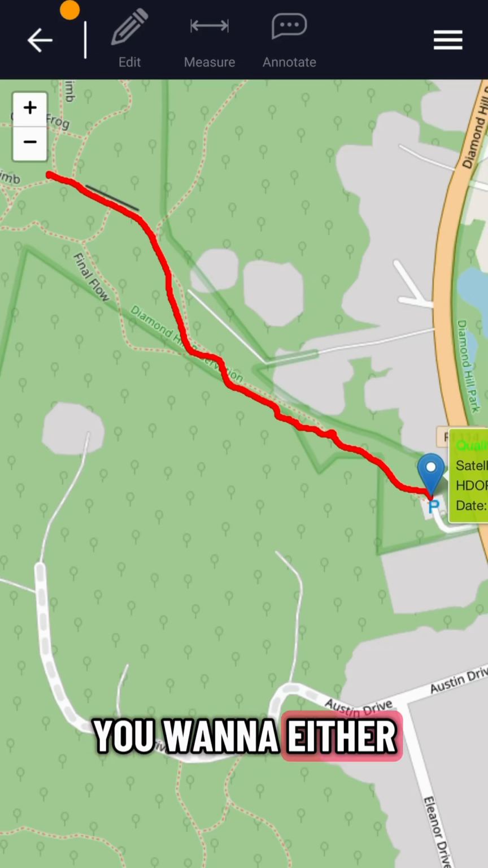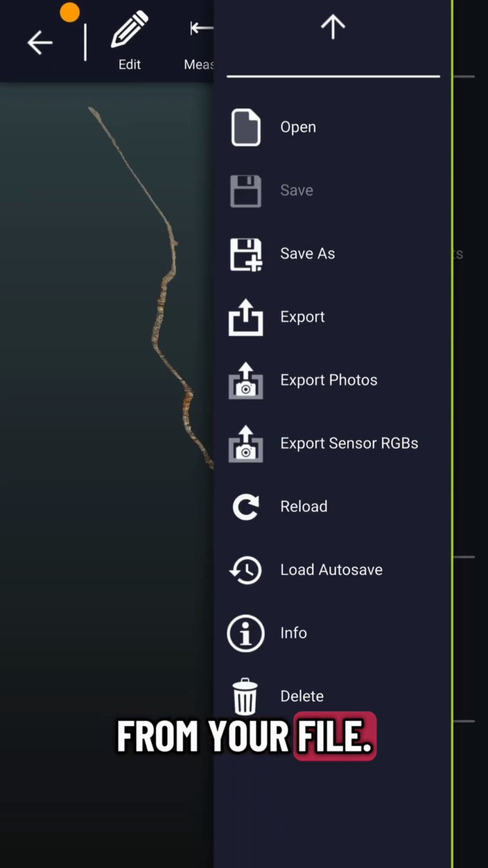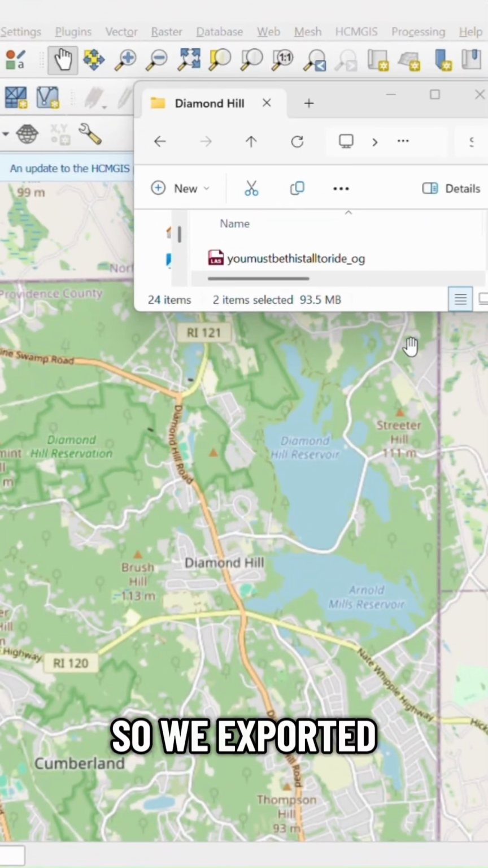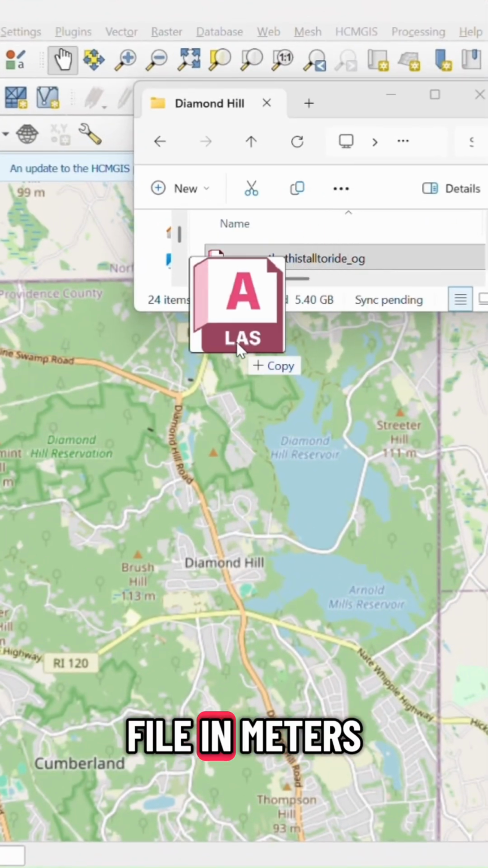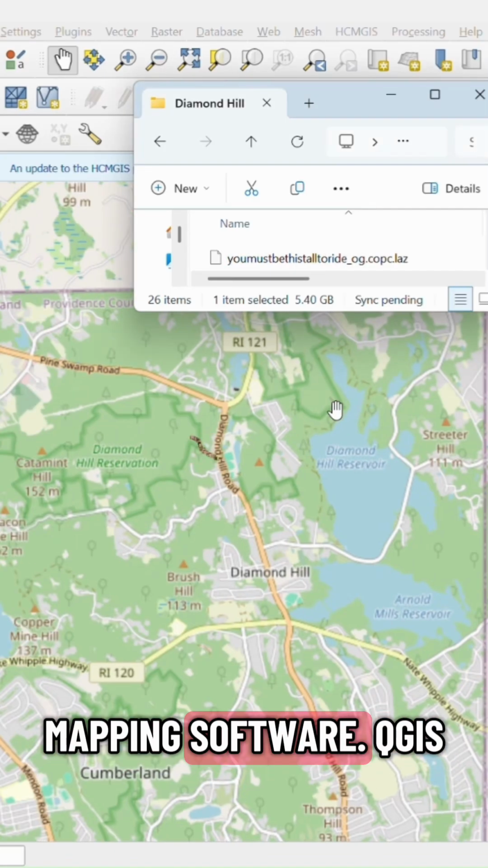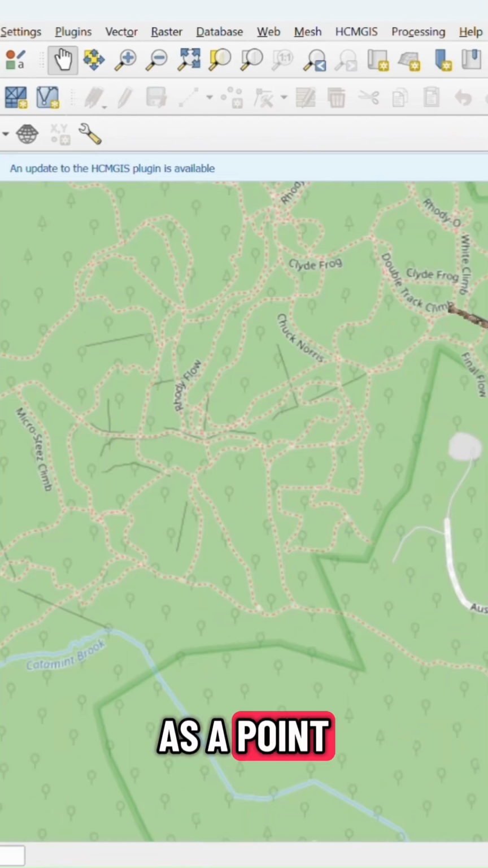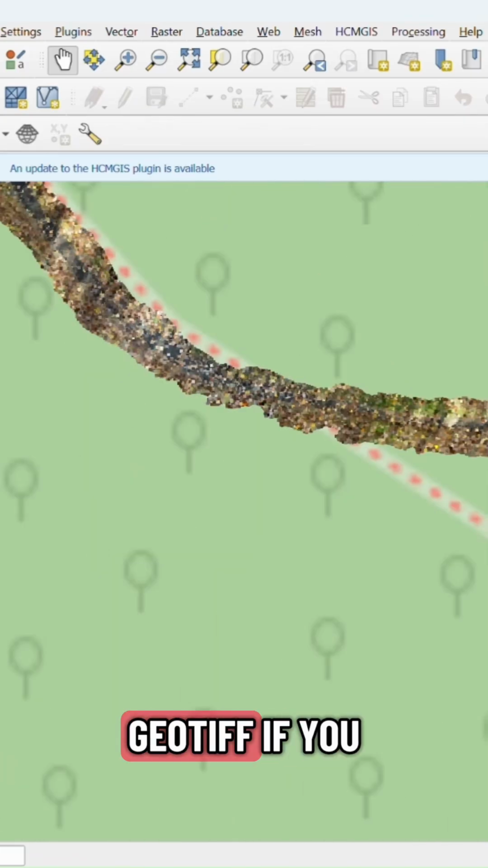To do so, you want to either save or export from your File, Save As, or Export button. So we exported this to an LAS file in meters, and we're dragging and dropping it straight into QGIS mapping software. QGIS is an example of the many places you can go with your Dot3D data as a point cloud file, or as a GeoTIFF if you prefer to work in a scaled image format.